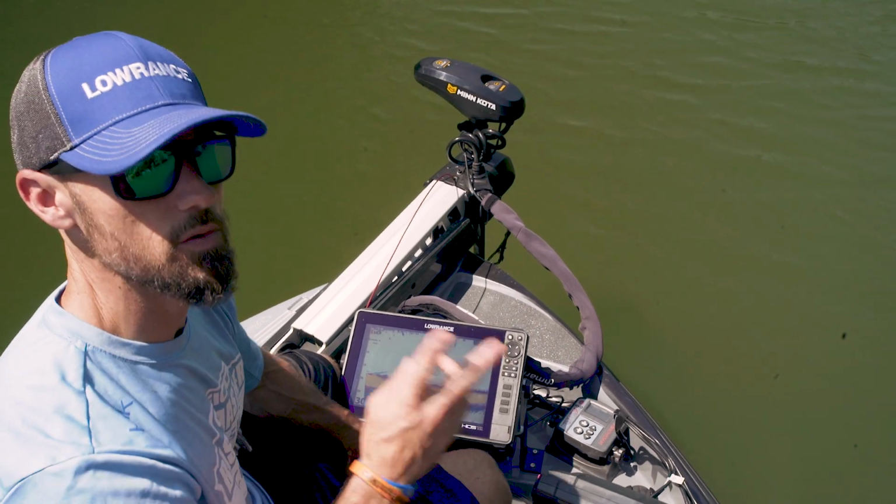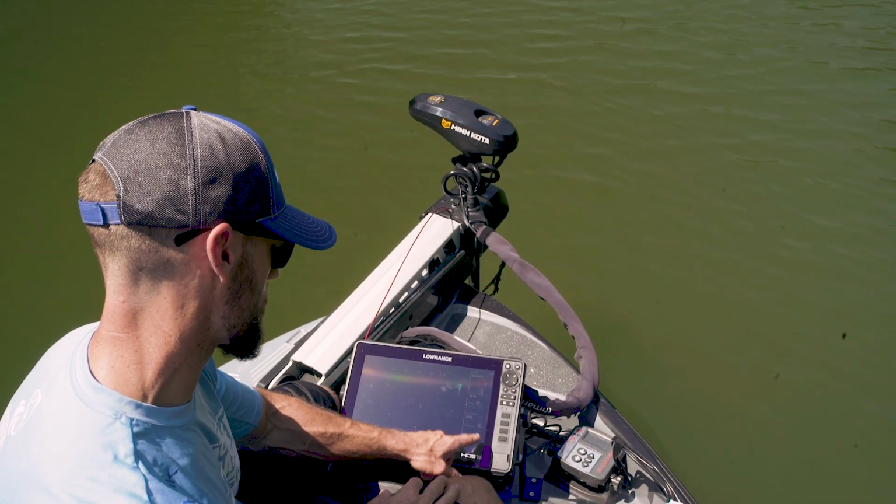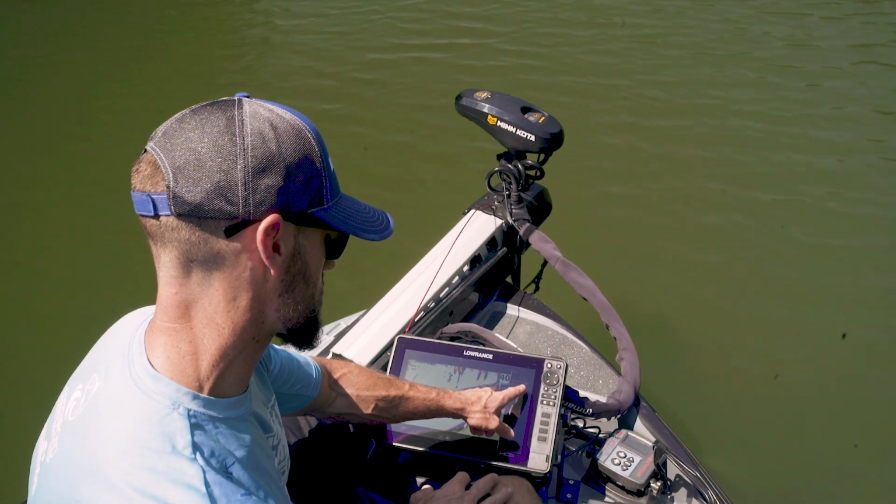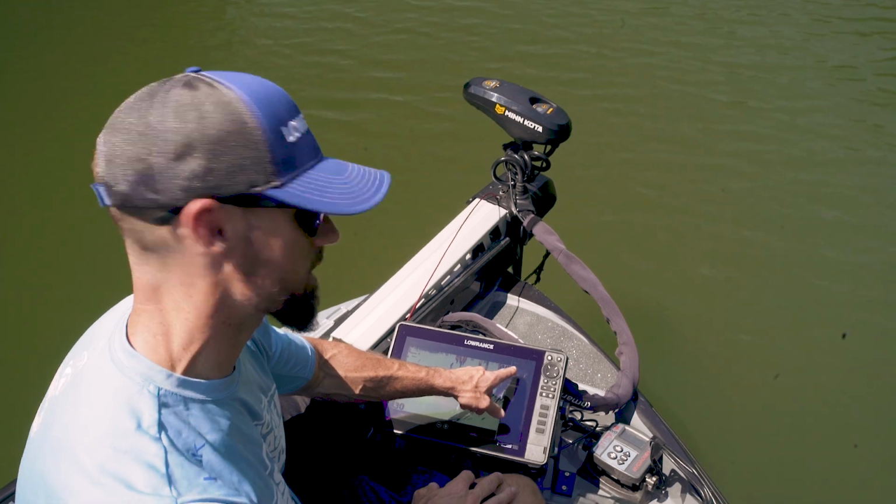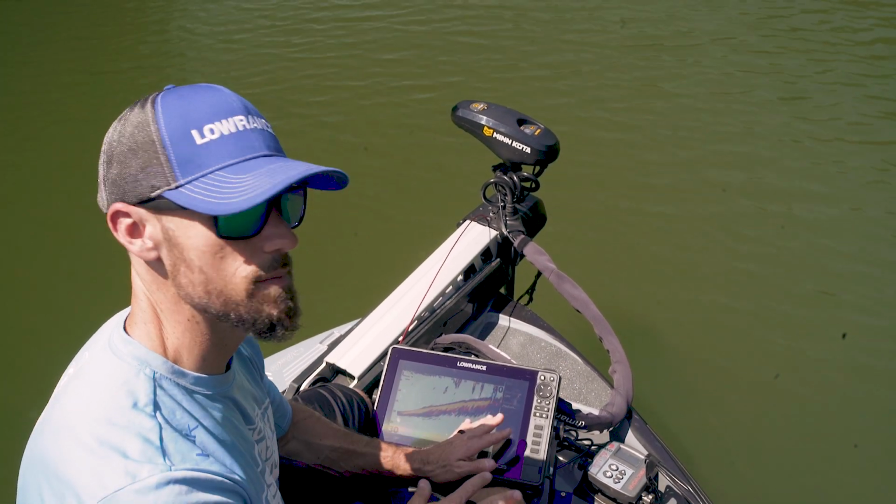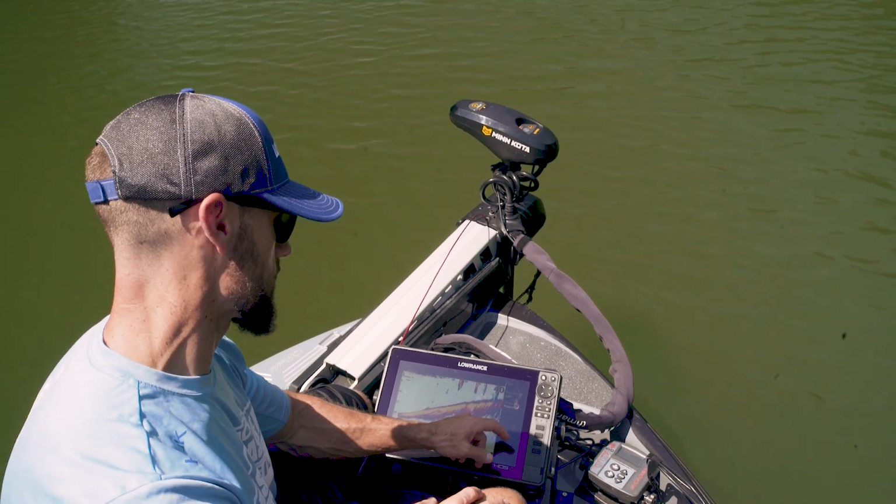And there's only 2 other real adjustments that you want to take a look at. You're going to open up your menu and go to advanced. And then there's noise rejection. It comes on low, and then there's surface clarity. It comes on medium. That's where they come. That's what you want to leave them. Noise rejection low, surface clarity medium.